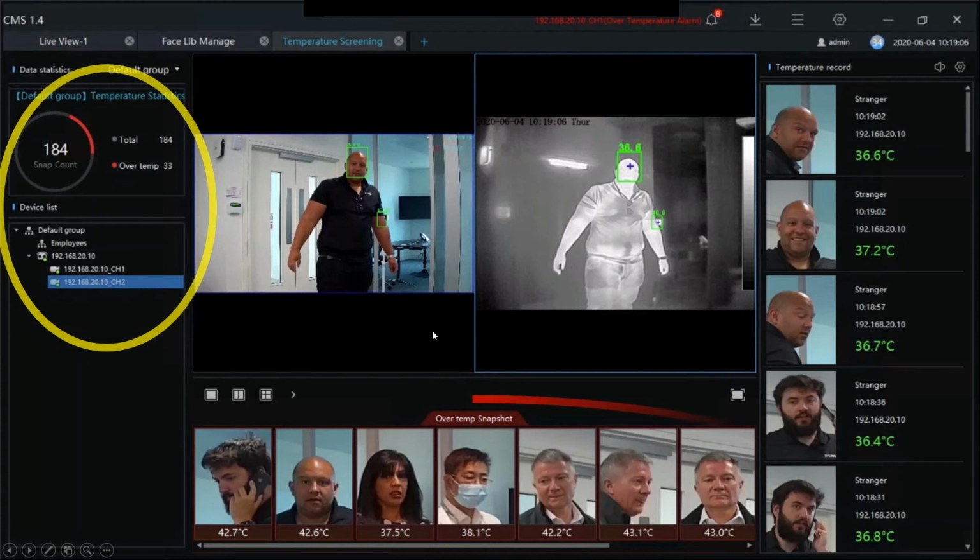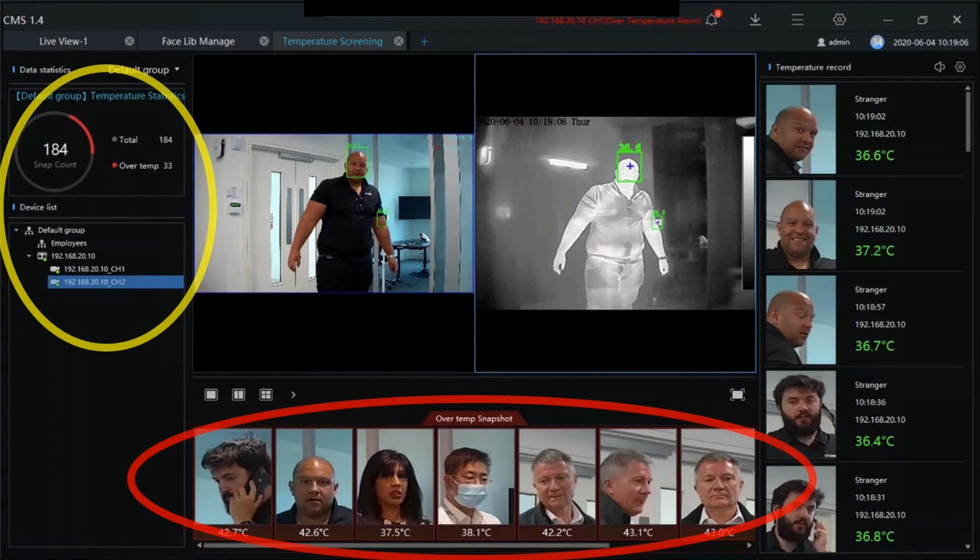And then down the bottom here, circled in red, because these are our dangerous people. As good looking as they all are, unfortunately, all of these people have now been put into quarantine because they've all registered temperatures over the recommended amounts.